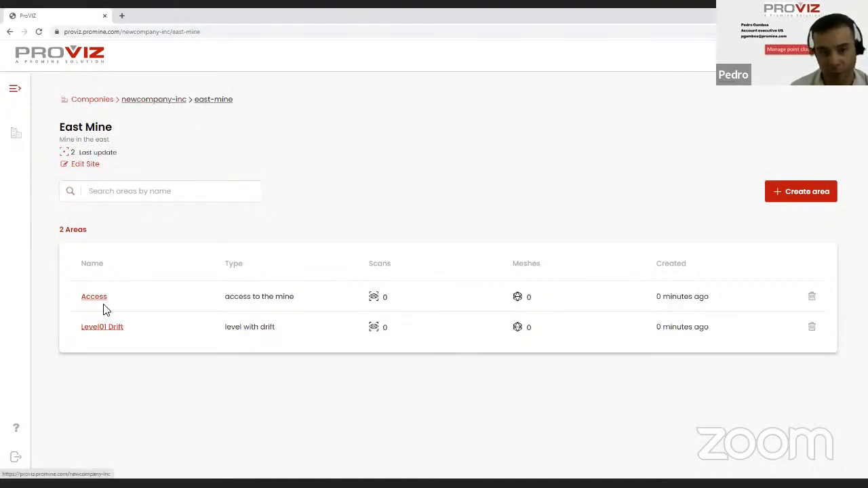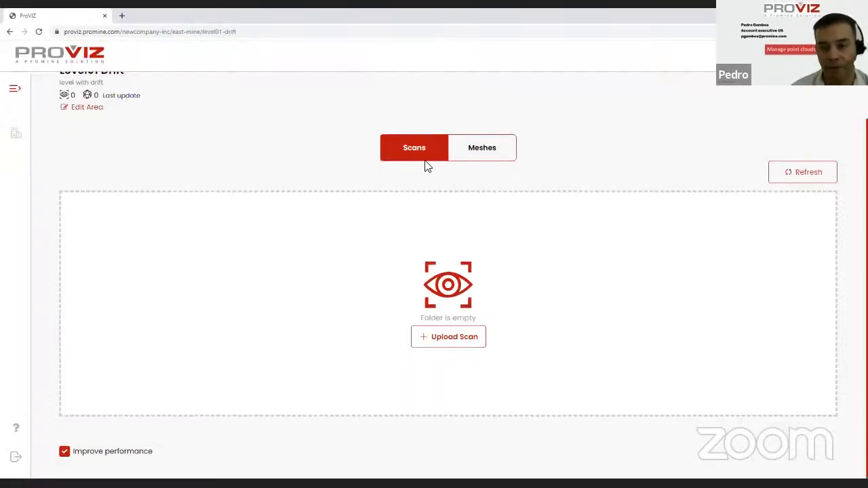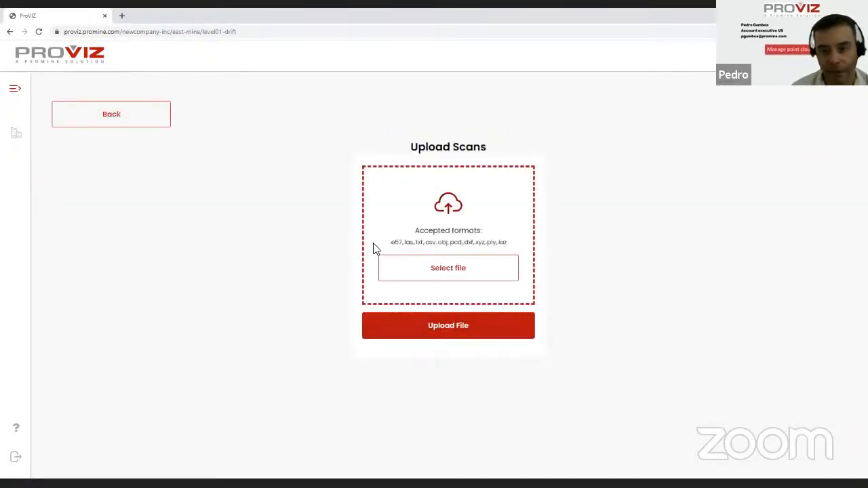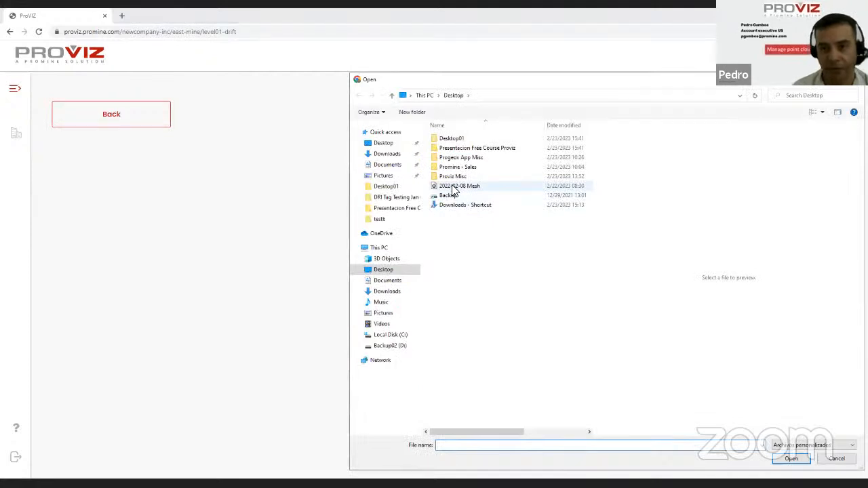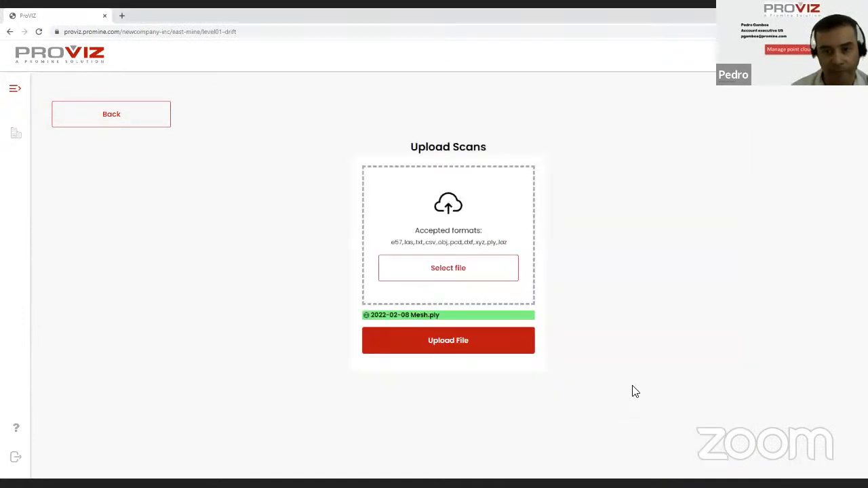Now we have our two areas created inside our mine, forming our company. So we can now start to manipulate this information. Let's click over level 1 drift. That's the area we just created. And we can now upload our scan. So I'm going to click on upload scan. These are all the files that are compatible. I'm going to click select file. I have my mesh file here in a PA-WAL format. I'm going to open that. And I'm going to click upload file.